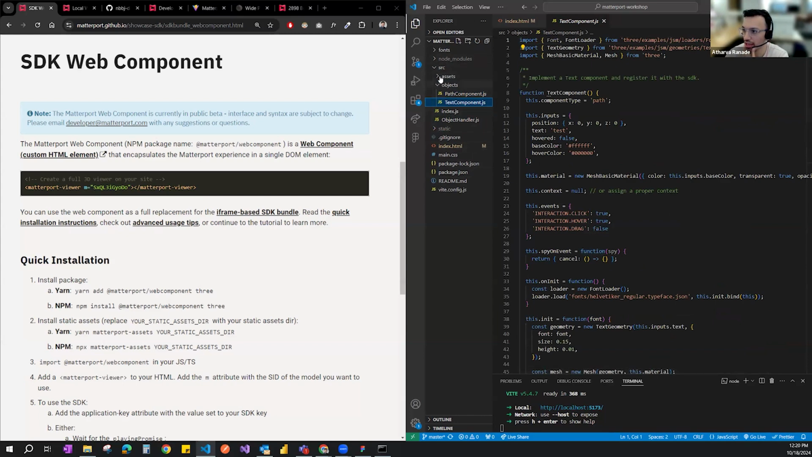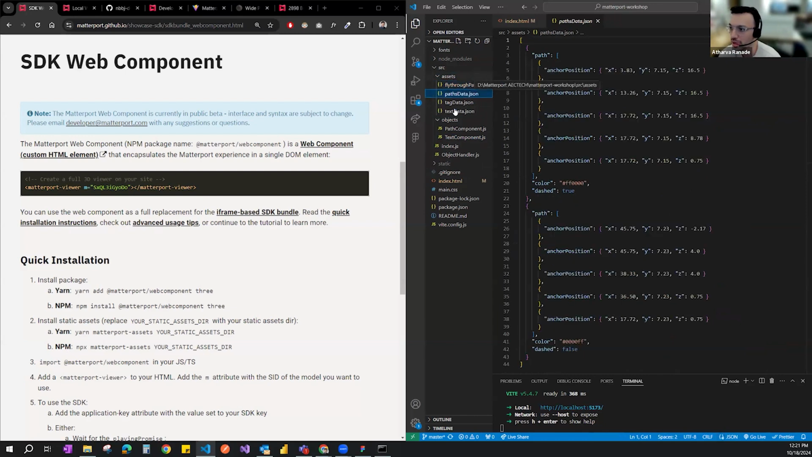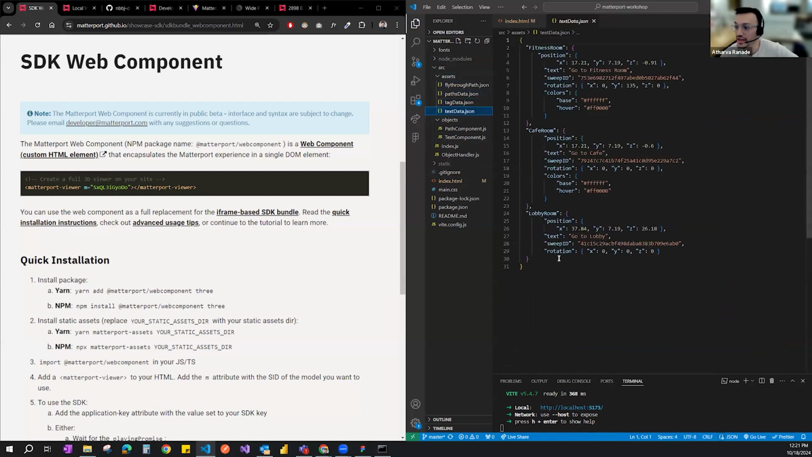And under assets, we have a few JSON files that will enable us to dynamically input different values. So we can change the fly through, we can change the paths, we can change the tag data, which is what data is feeding into each tag, and then we can change the text, which is the text that we have set up on the floor. The rest is just a pretty straightforward setup.